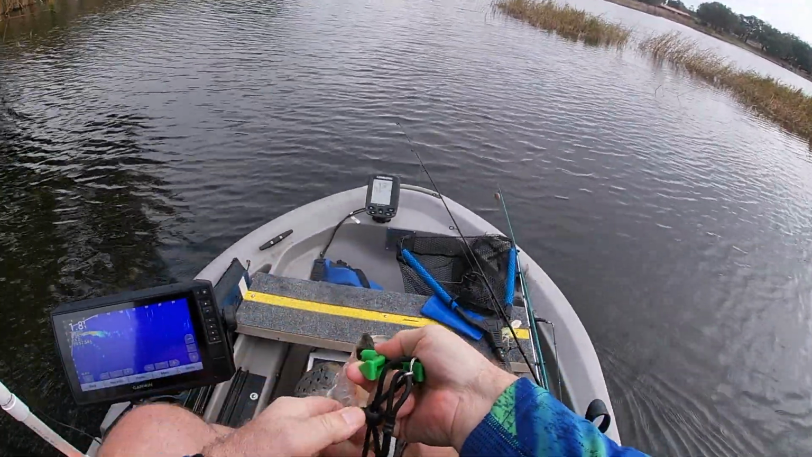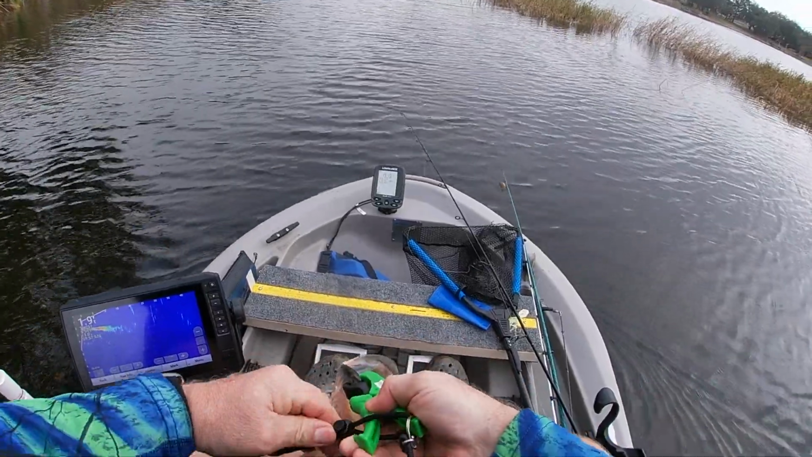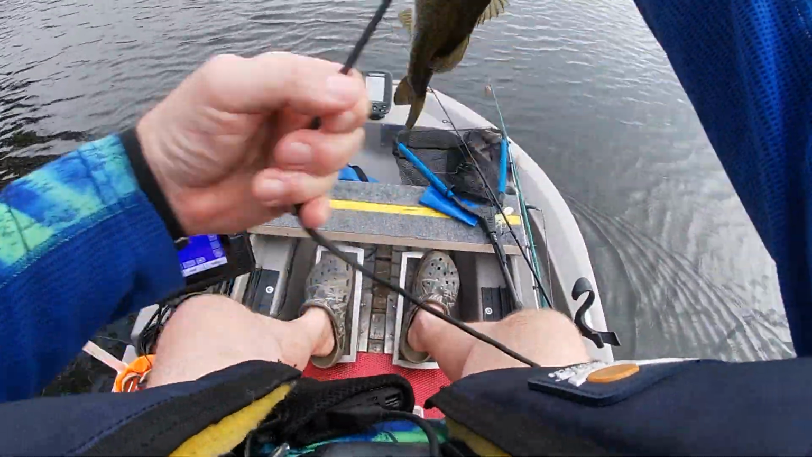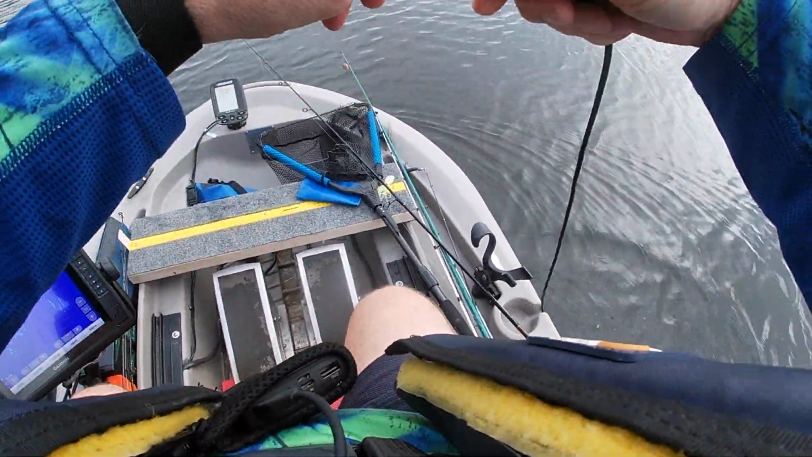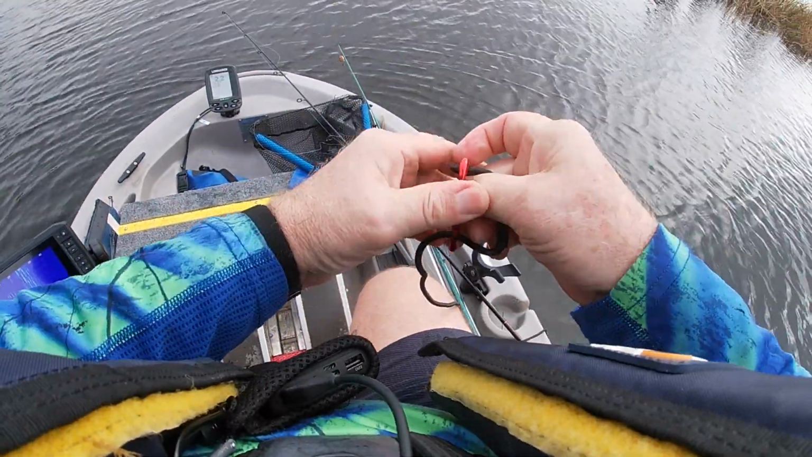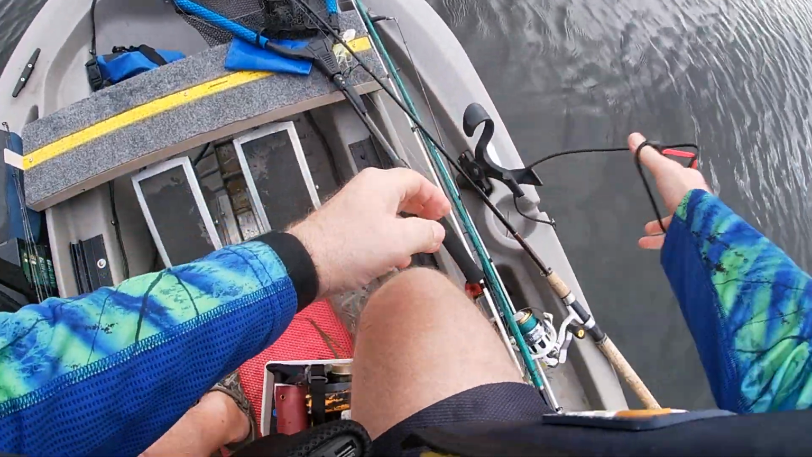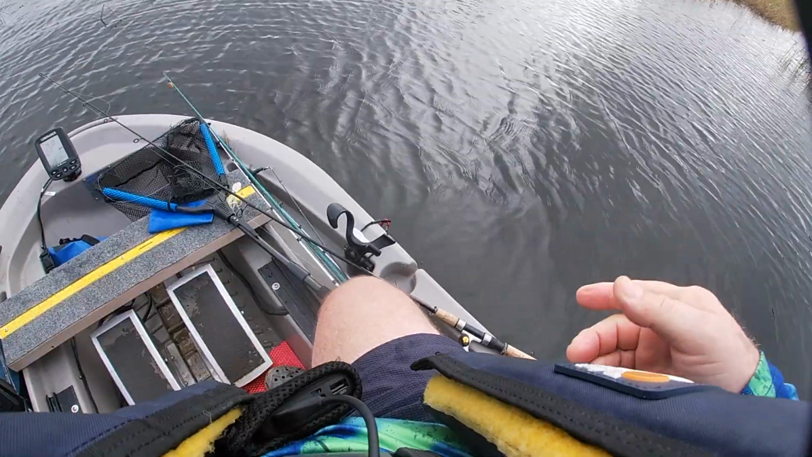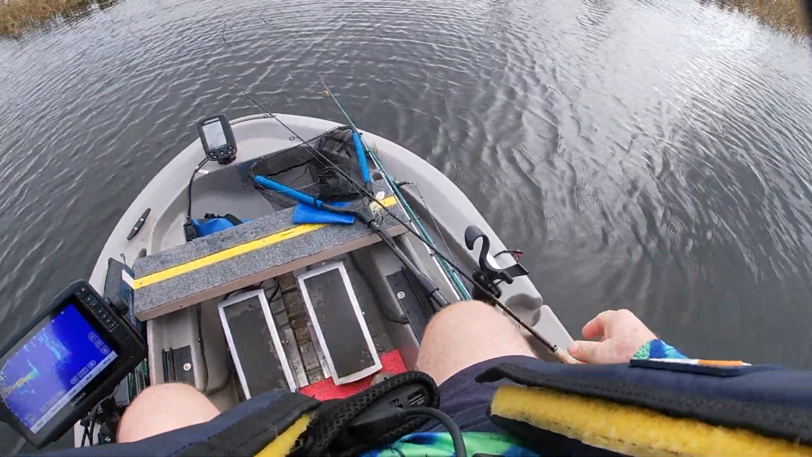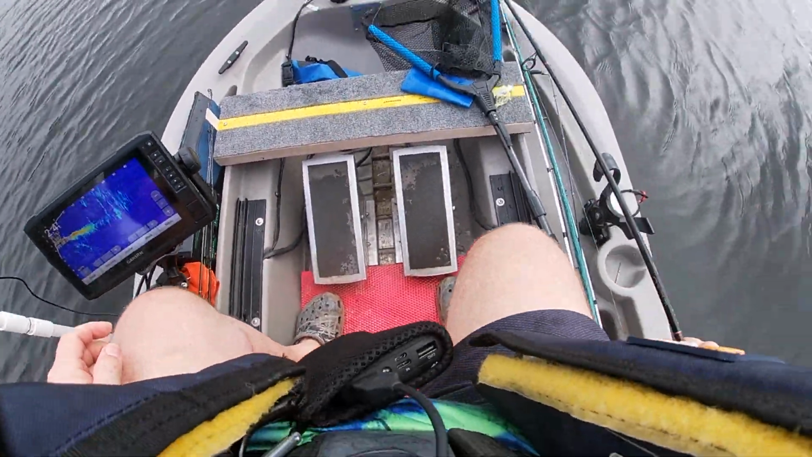I got that on his lip. Put this around here so that he can't knock it off. I can put that in the water. Clip this around itself. And I'm just gonna hang this on there. And that way you can keep the fish in the water and kind of organize the boat a little.